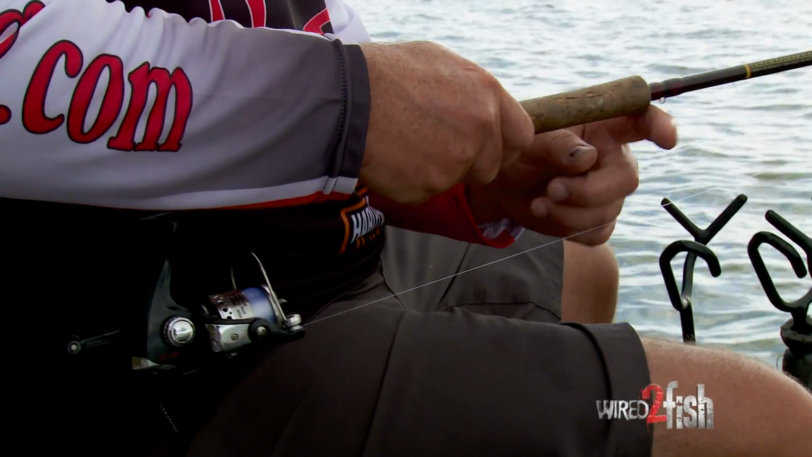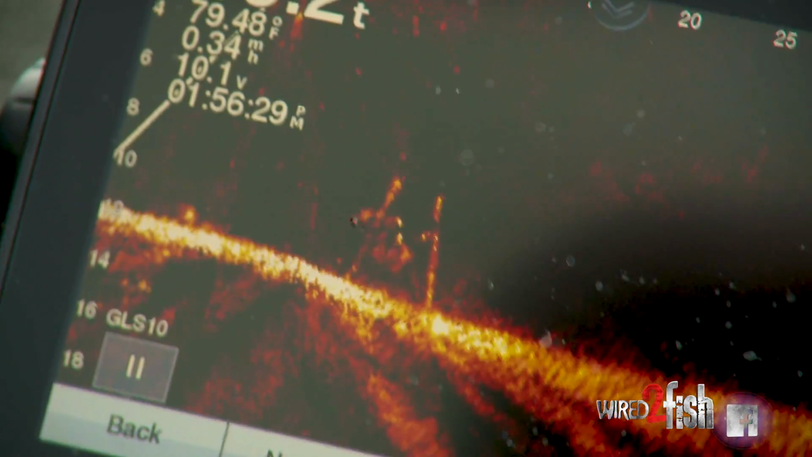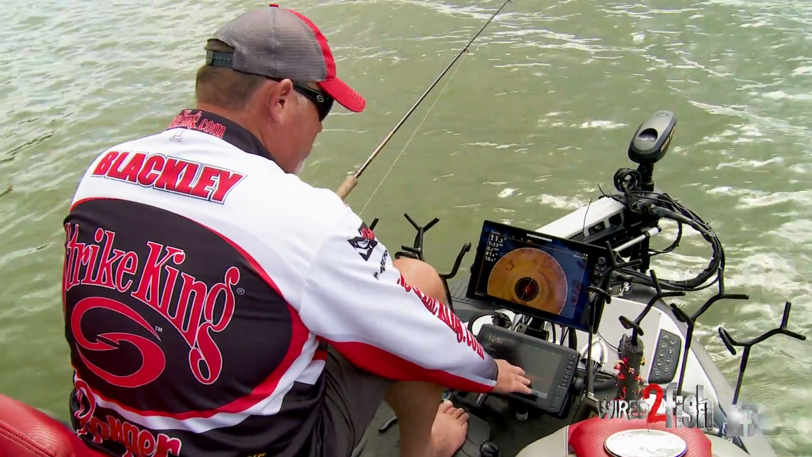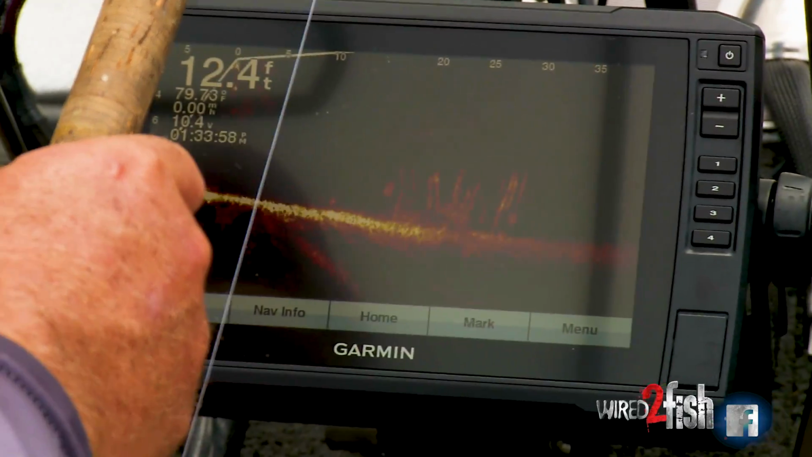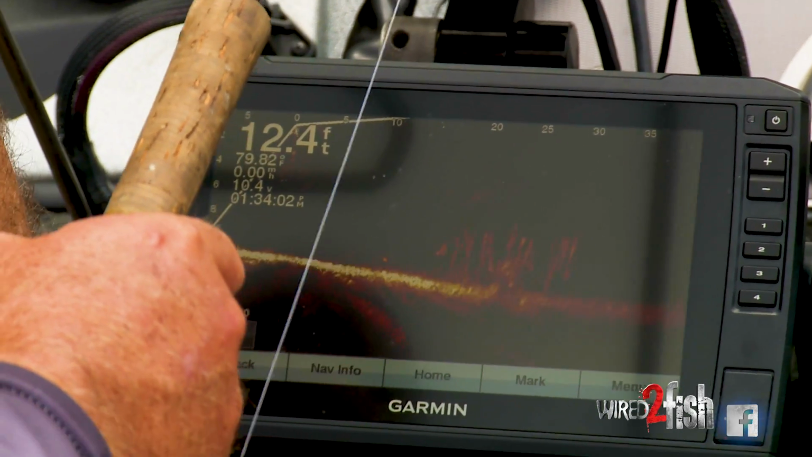What we're trying to do, we're getting lined up. I don't know how well you can see this screen, but that's some steak bed. And of course crappie, they live inside there, and what we're going to do, we're going to get lined up just right and get over the top of them and fish in them. I see some fish that's down in there, but we're about to get lined up just right.